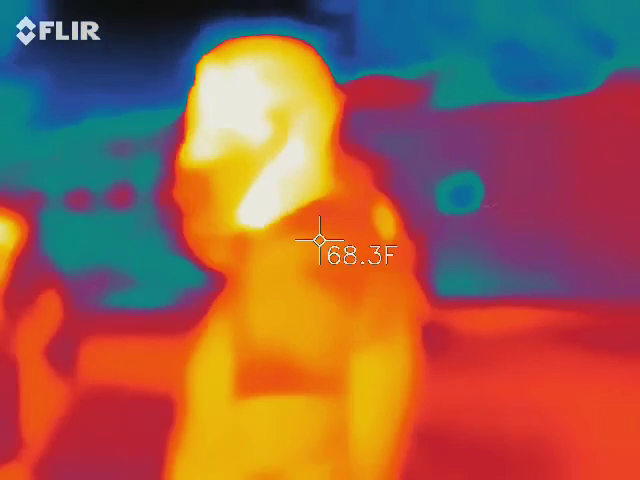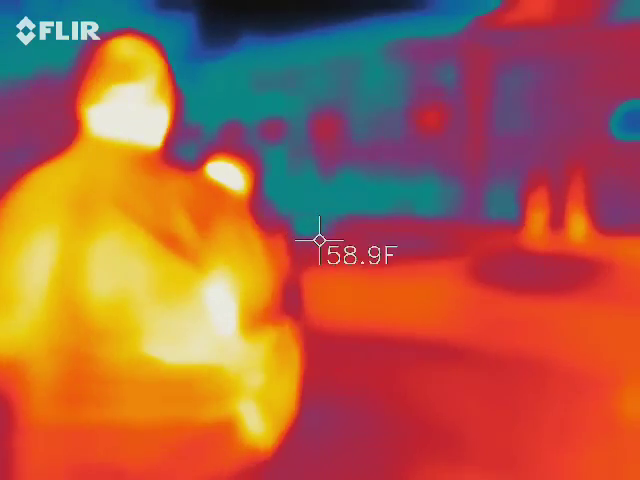Let me go talk with her. I've been trying to keep her in view where she was walking, just to see if there's anything else around her.